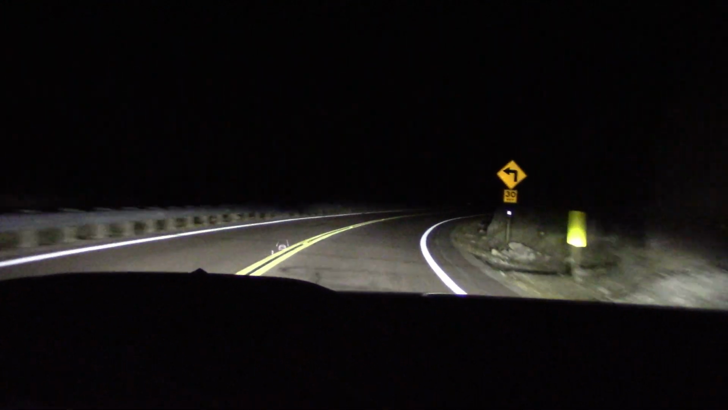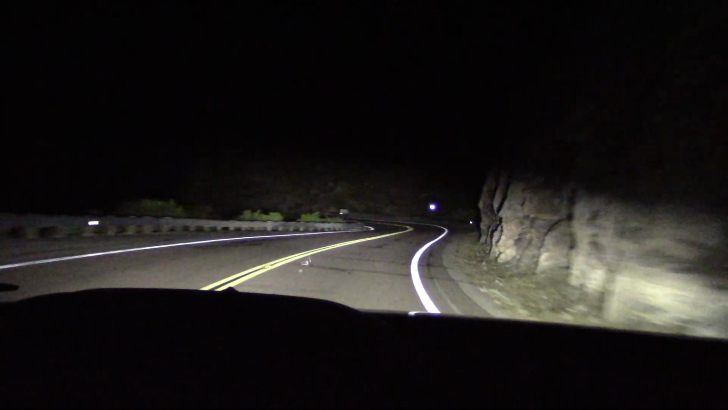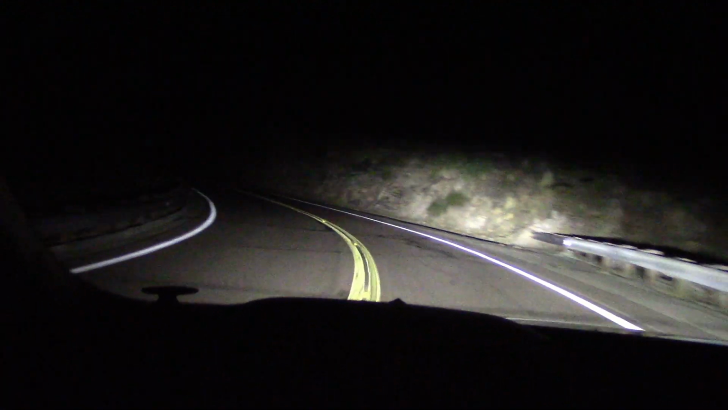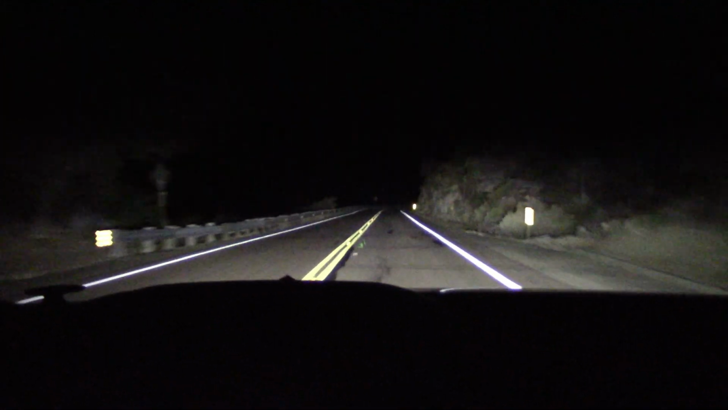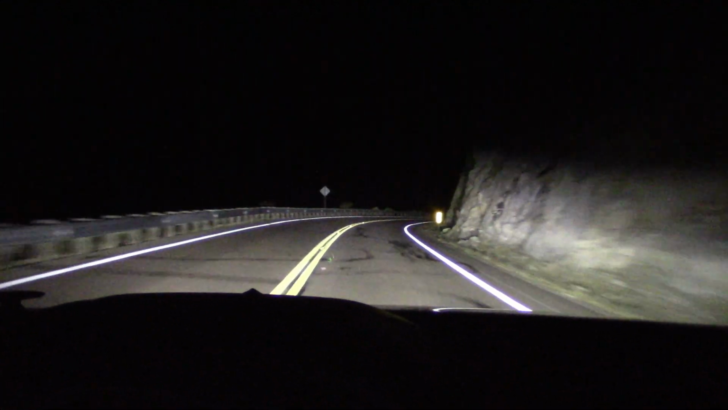I cannot complain about the high beam setting. These are fantastic. Super, super powerful, very bright, widespread, good height. There is nothing to complain about here, especially on roads like this. So, I think this car passed the test.